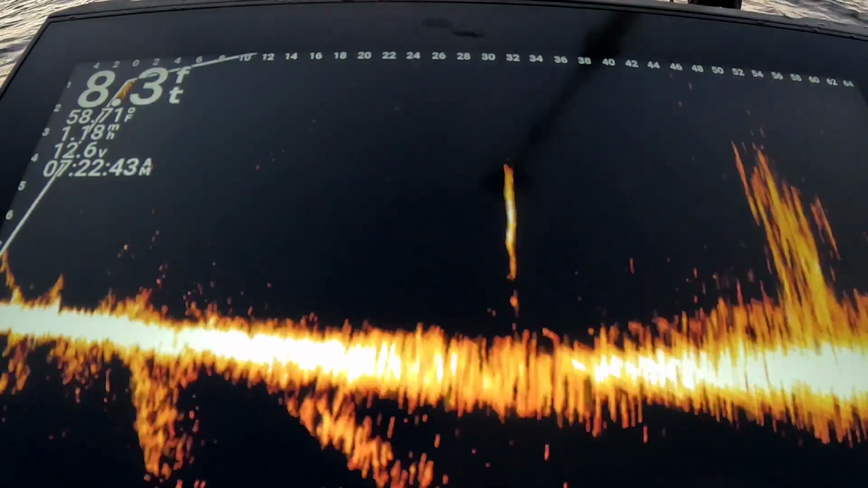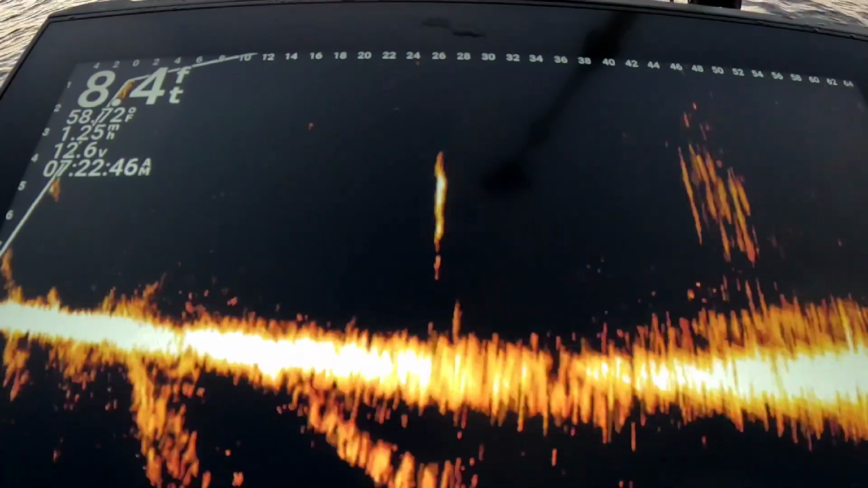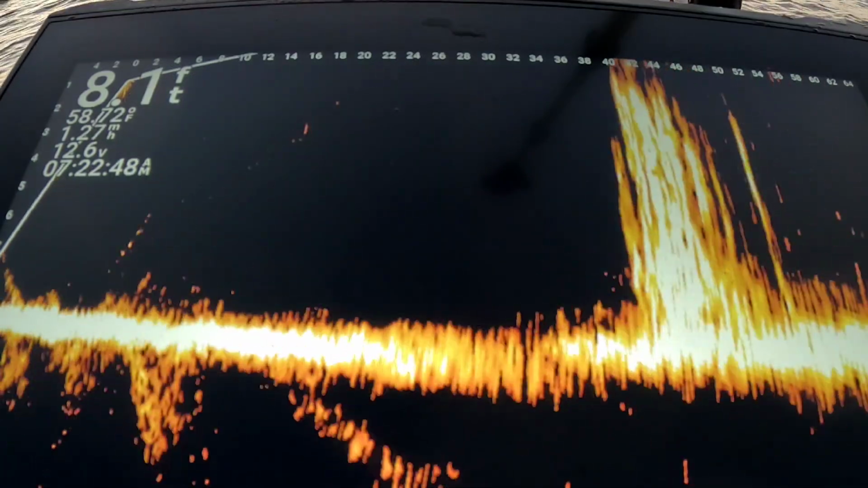Wait for that jet to go by. But you know, it's actually a pretty fun way to fish.